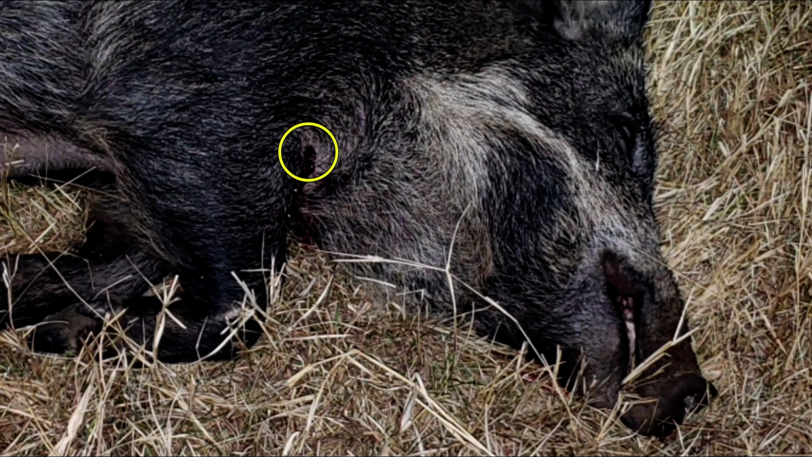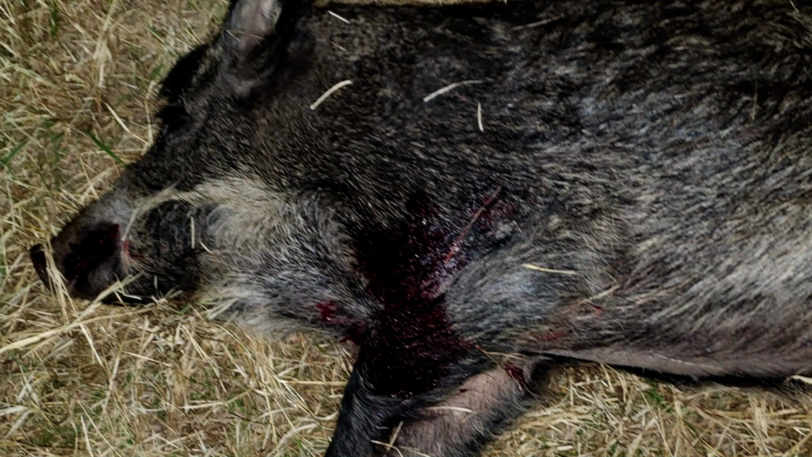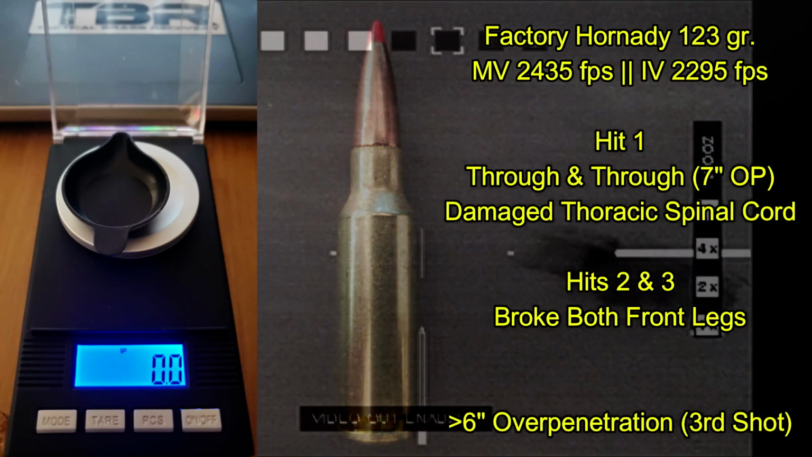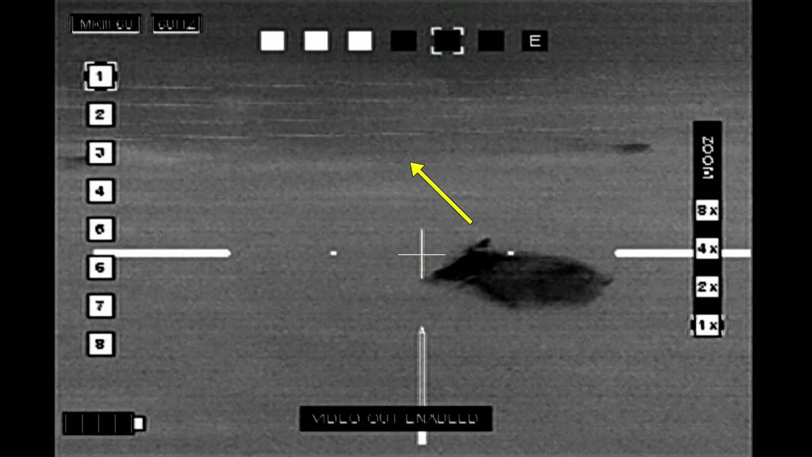I did not look for the first follow-up shot's entry. And then I have an exit on the opposite side that I believe is from the second follow-up shot as well. The first hit on the hog was a little far back, but it went through the spine, dropping the hog in place, doing what it needed to do to stop the hog so that I could finish it off with the following shots.